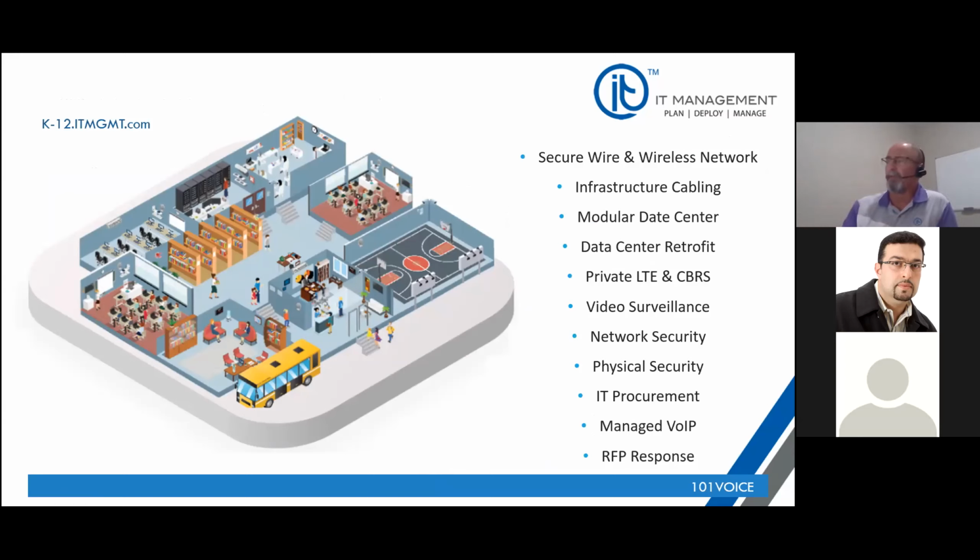We do data center retrofits. I've already talked about LTE and CBRS. We're very heavy in video surveillance. That's one of our key offerings. Network and physical security, I think, should go hand in hand. We offer both, and we're very good at both. For IT procurement, because we deal with a lot of public sector, almost everything we sell is available in the public sector on a piggyback contract that's already been vetted. So we have a lot of different options for that.